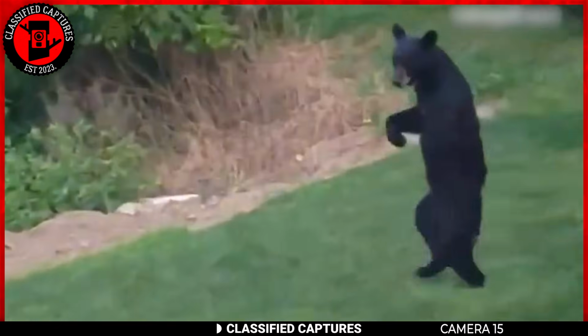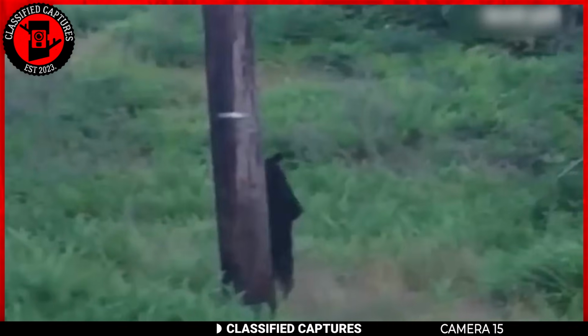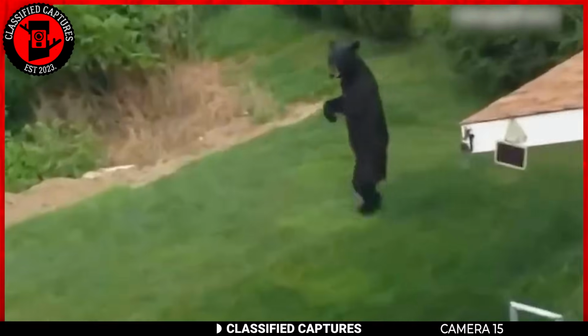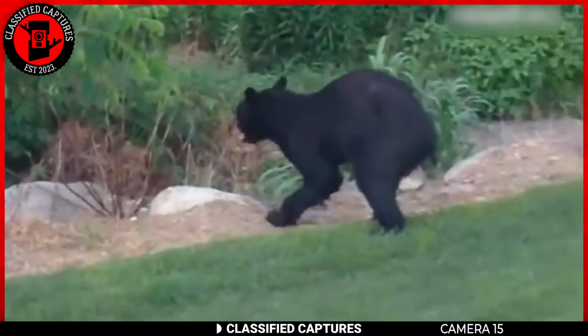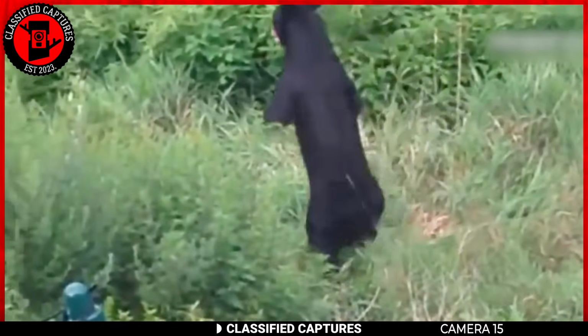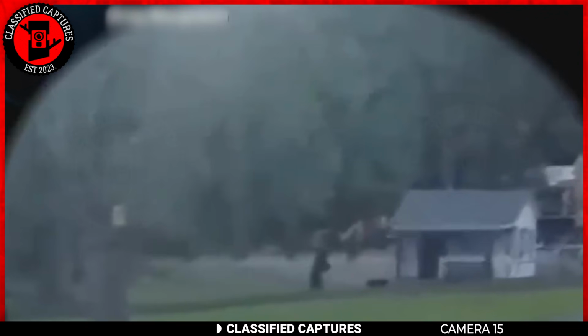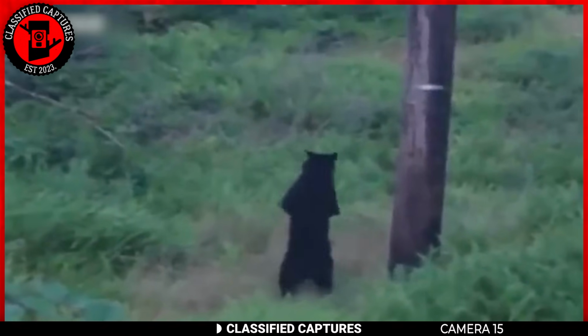This bear was captured in a neighborhood walking effortlessly on its two hind legs. When I saw this, I was shocked. The sight of a bear walking on its hind legs could certainly be a surprising and even eerie experience. It might seem like a scene from a sci-fi movie where animals evolve and start emulating human traits.